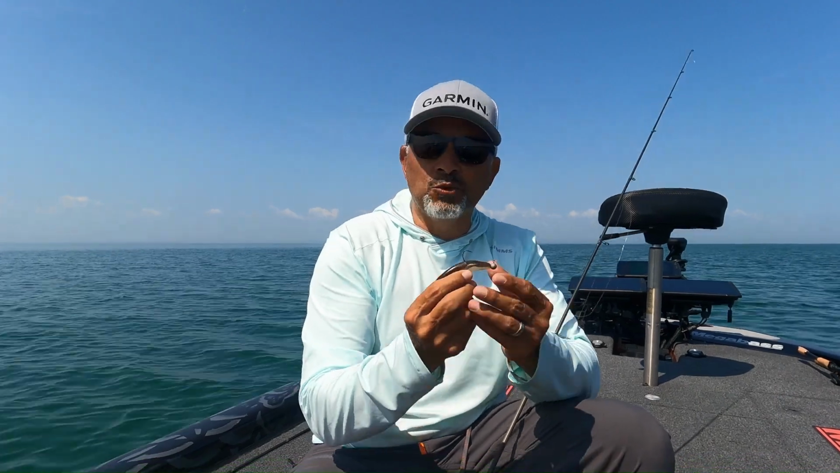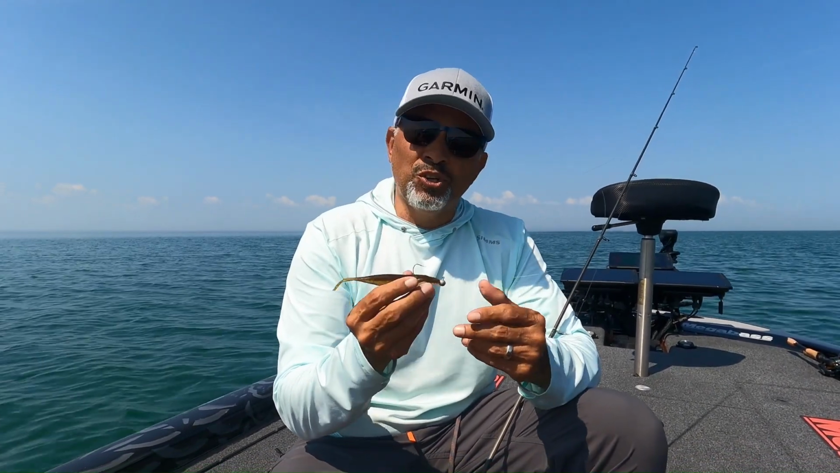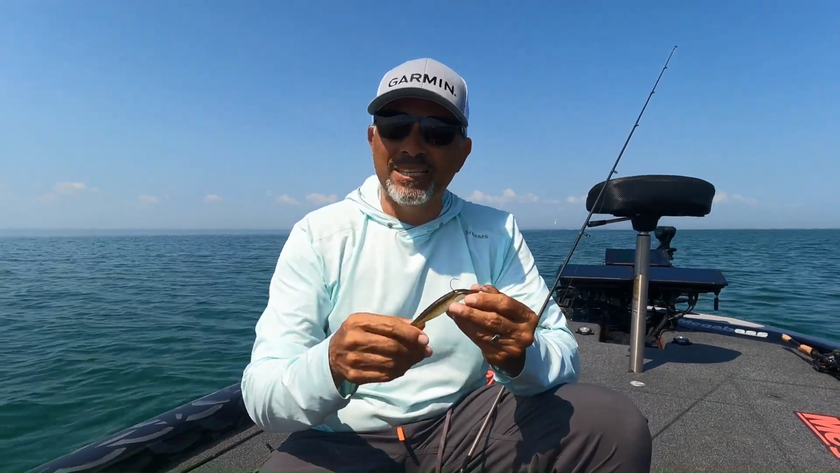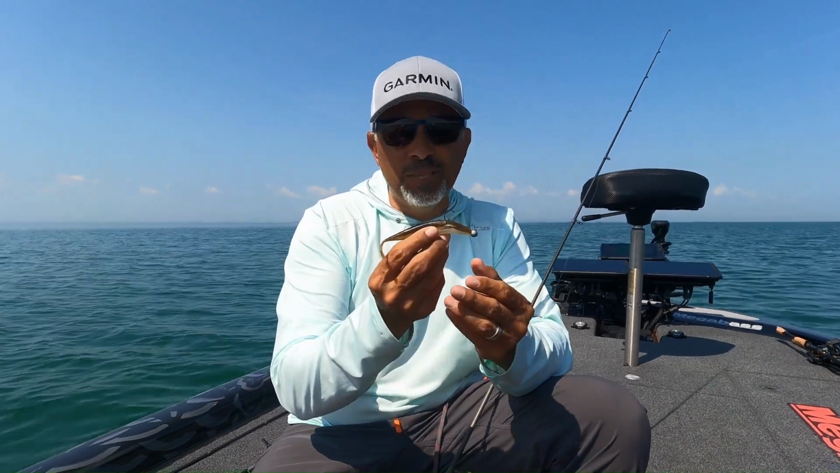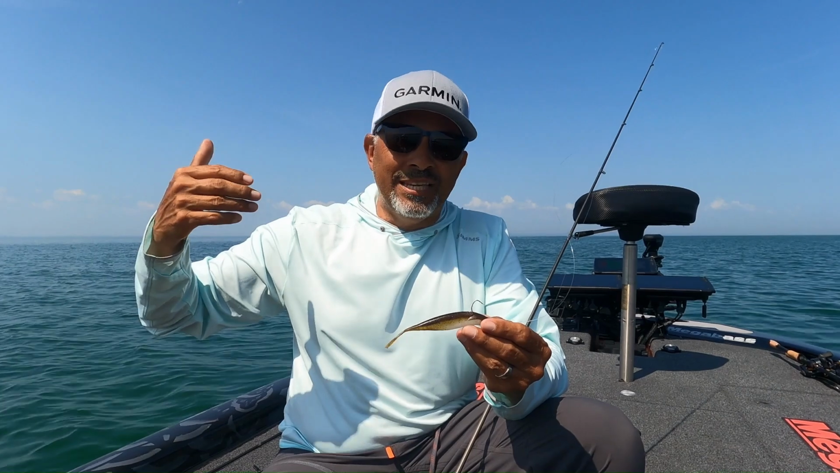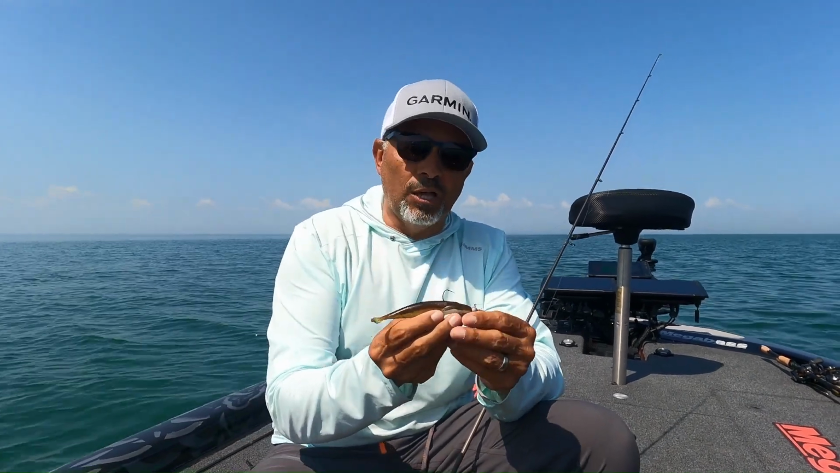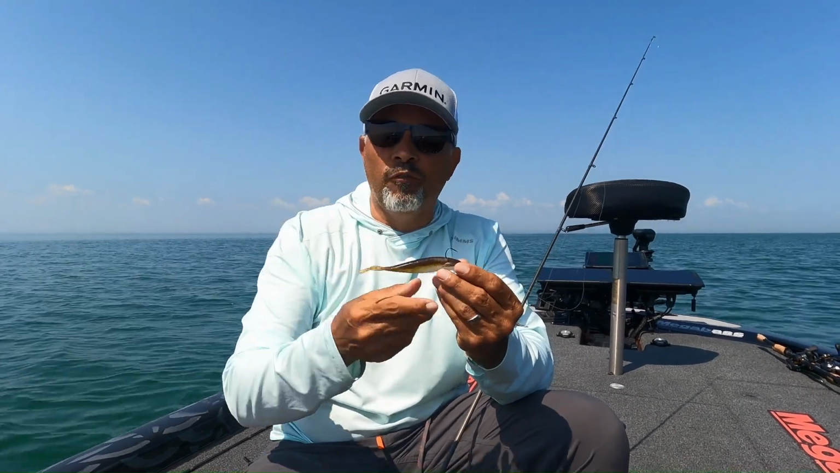In a lot of cases, what people don't realize is how much weight that plastic has. So you start getting into 1/16 ounce, you're like, man, that seems kind of light, but there's a lot of weight to that plastic. Some of these plastics might even be upwards of a 1/4 ounce, even up to 3/8. So it adds a lot. So going to a lighter head is going to promote a slower and more natural fall.